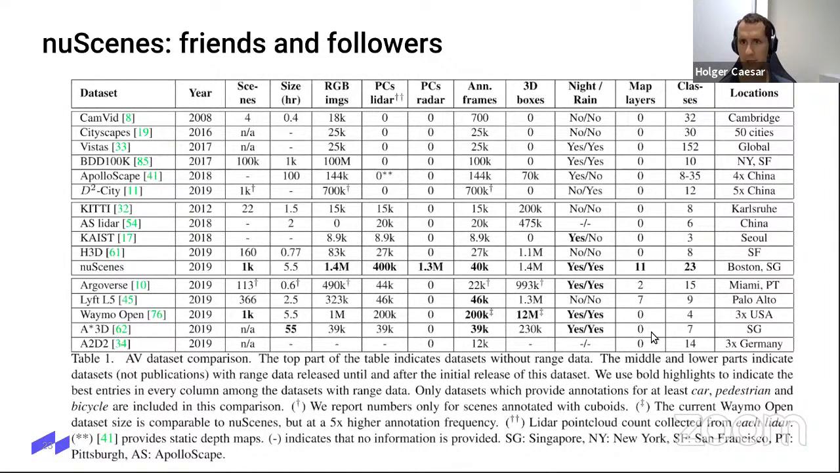Yeah, they don't have a map. So especially you can see here, we have very fine-grained classes, 23 classes, so that makes it quite special.